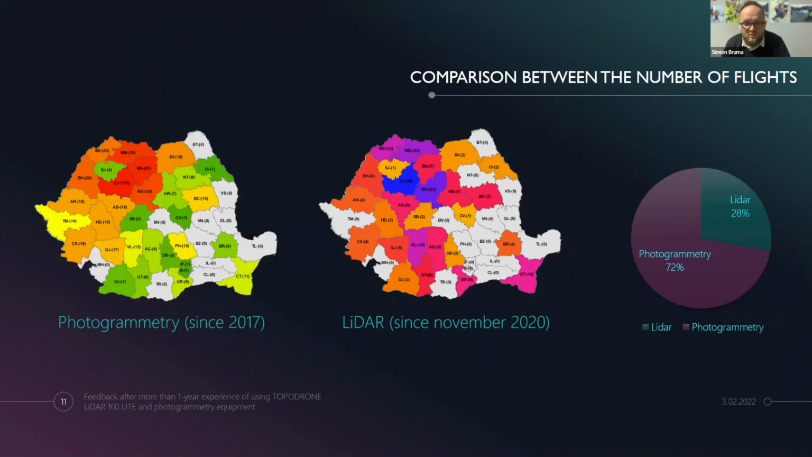I put a comparison between these two, but it's important to know that we started photogrammetry in 2017, and LiDAR started in November 2 years ago. I see a lot of requests for LiDAR surveys in the last year, and maybe next year we will see a change in the percentage between LiDAR and photogrammetry, and this is the reason it is best to invest in a LiDAR solution.